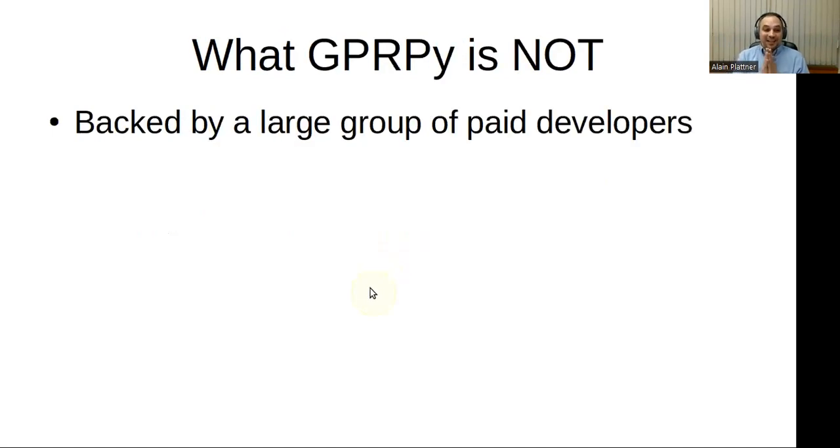But what is it not? It is not backed by a large group of paid developers. It's basically me alone, in my very limited free time as a tenure track professor, trying to make a few edits. And please be patient. Sometimes it can take me months to even see questions on GitHub.